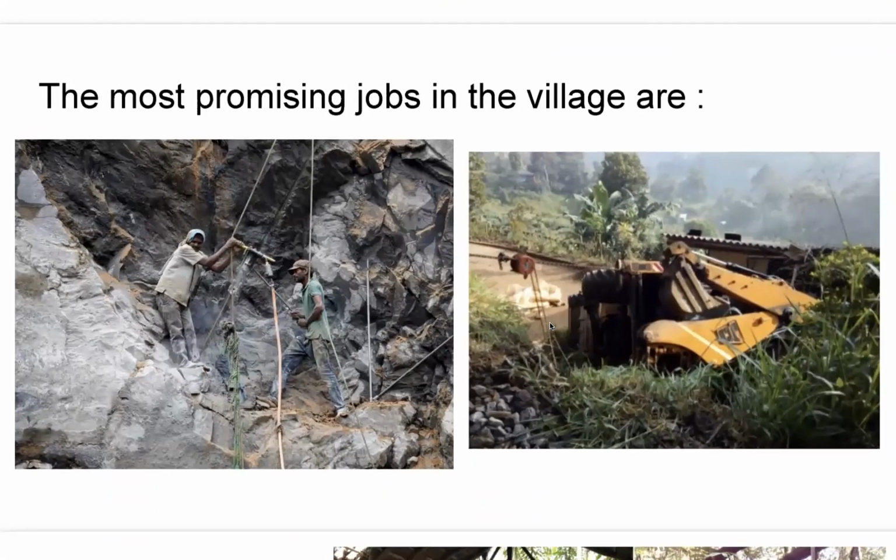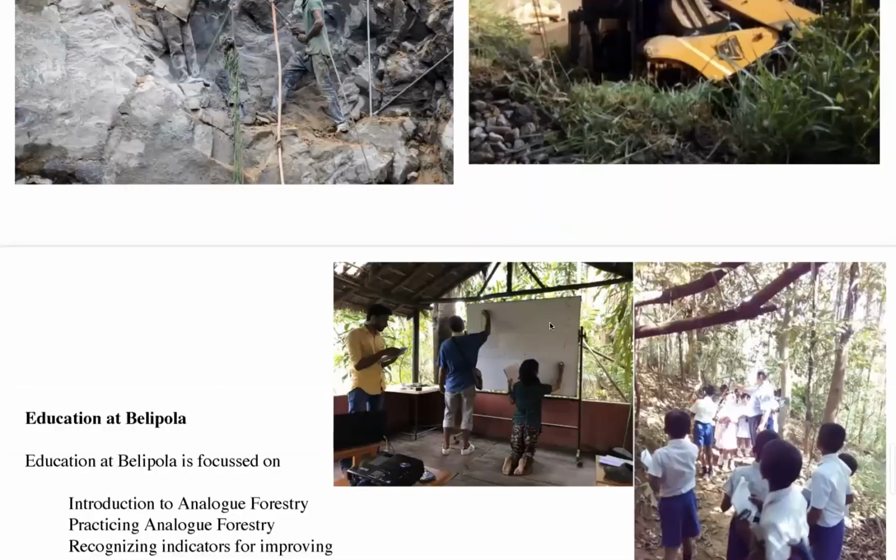Because of the scale of this mining that is happening, the most promising jobs in the village are actually destroying, and it is lacking skill. It is lacking technological advancement, and it is definitely lacking considerations for biodiversity and biomass.